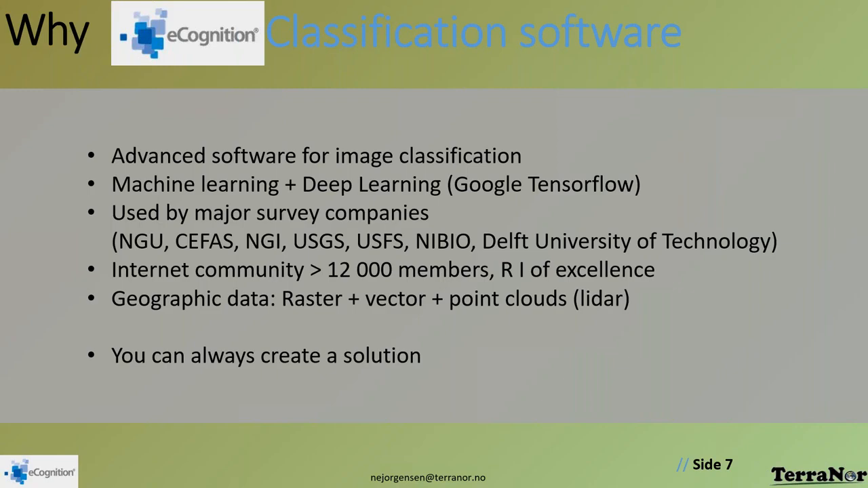And for those of you who know a little bit about deep learning, we have Google TensorFlow as a version inside eCognition. This has become not a default, but one of the best solutions for deep learning on the market. And with a huge amount of images in Google, they have developed some really brilliant algorithms that we can use.